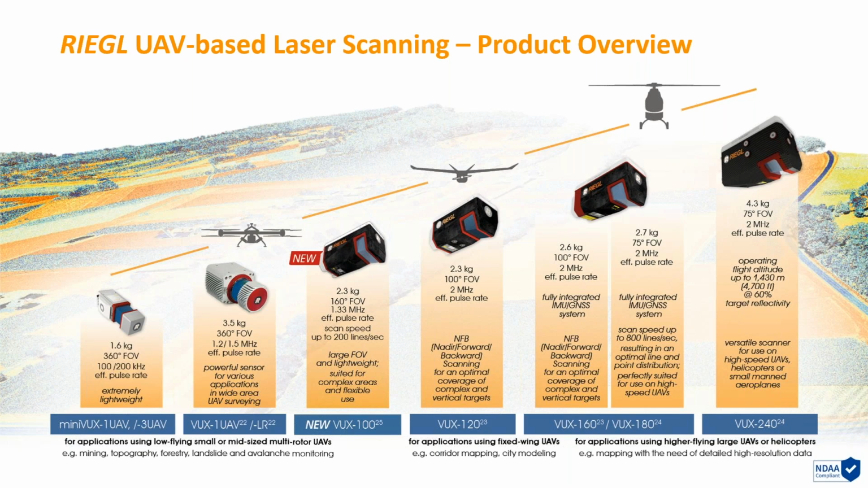Of course, we have our MiniVUX series, which is our smallest and lightest weight form factor, very efficient cost-wise. Moving up into our VUX lineup and going up further to the right side, you can see that there is some crossover between the manned integrations as well as unmanned operations, but right in the middle is the sweet spot, and that's really where I want to take you on our journey today and introduce to you our new VUX 100.